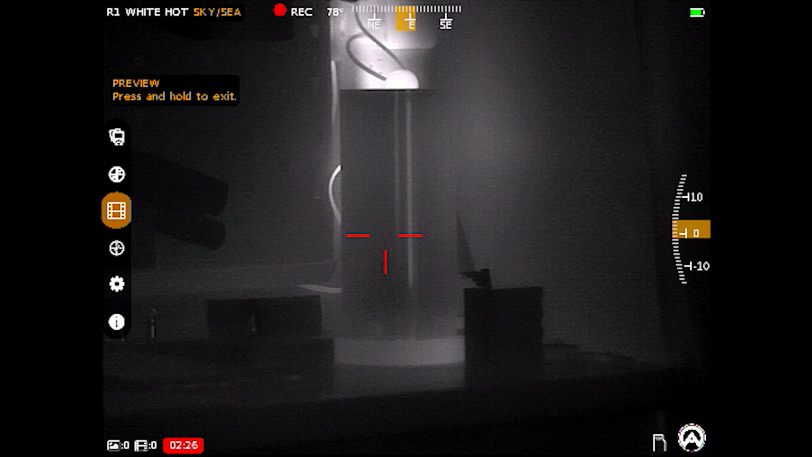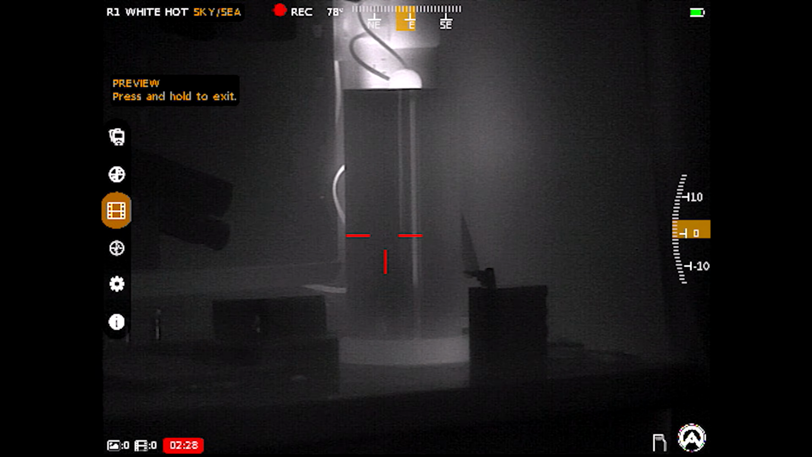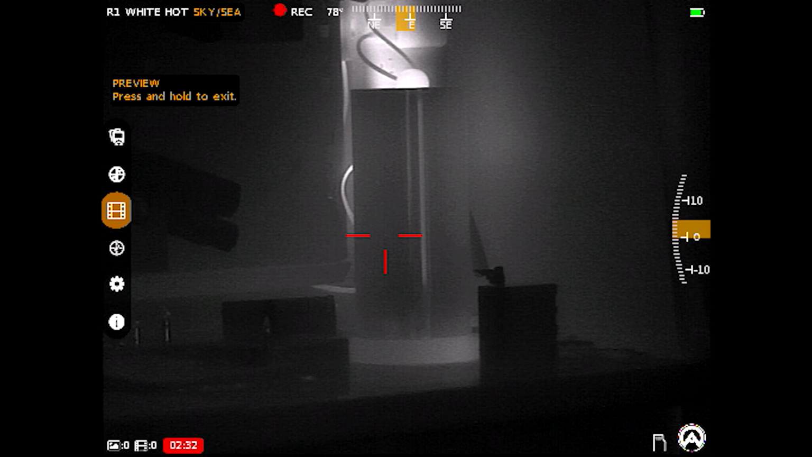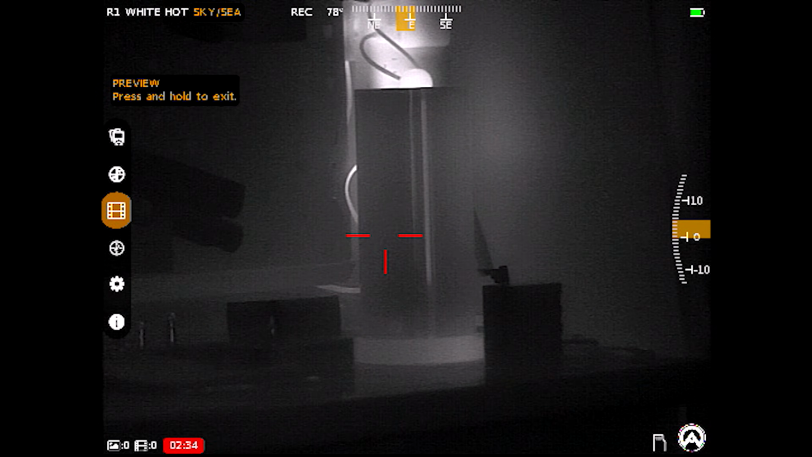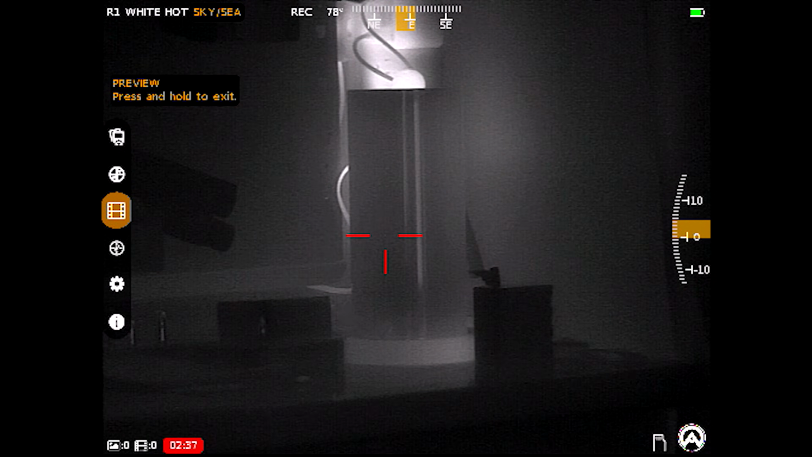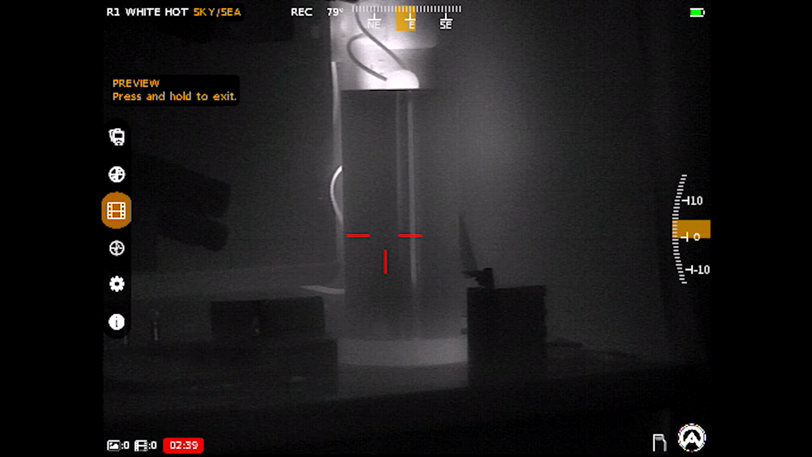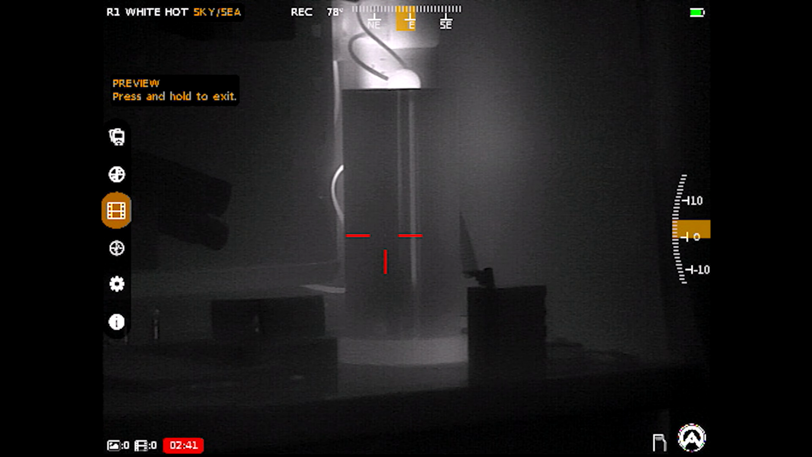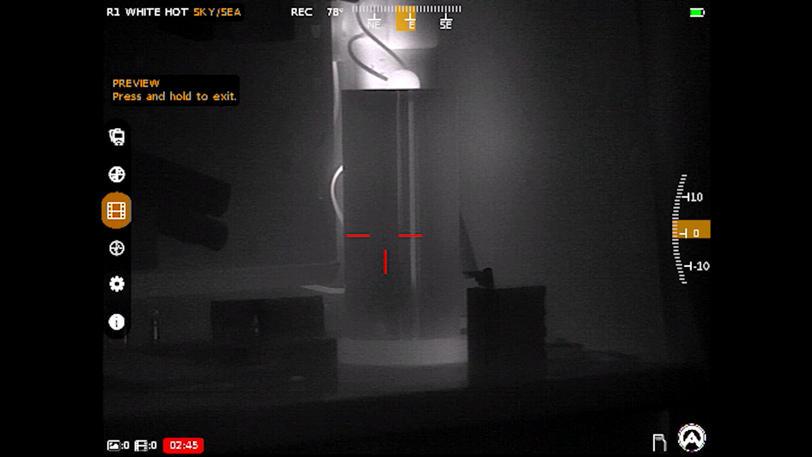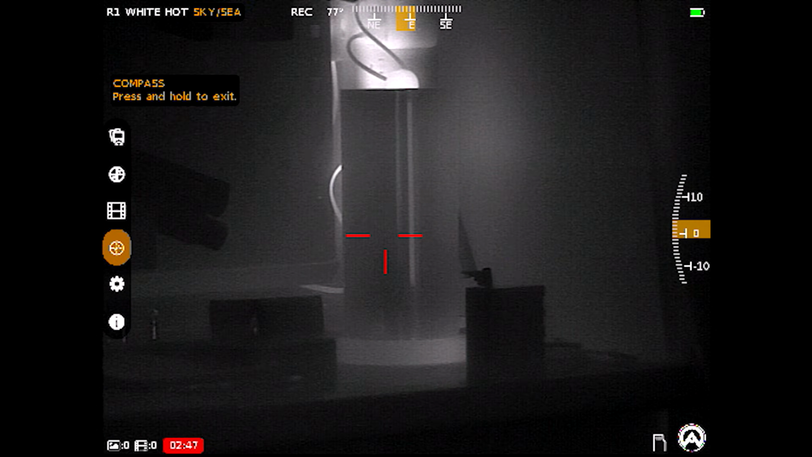Going down, you can preview everything. It's not going to let me do that because I'm currently recording, but it will pull up windows of all the files that you've taken. Now, in the very bottom left of the scope, it'll tell you how many photos and how many videos, kind of where the recorder is currently counting up. I did just format this scope prior to rolling this clip, so currently my file count is 0. Once I stop this one, the video icon will display a 1 next to it.